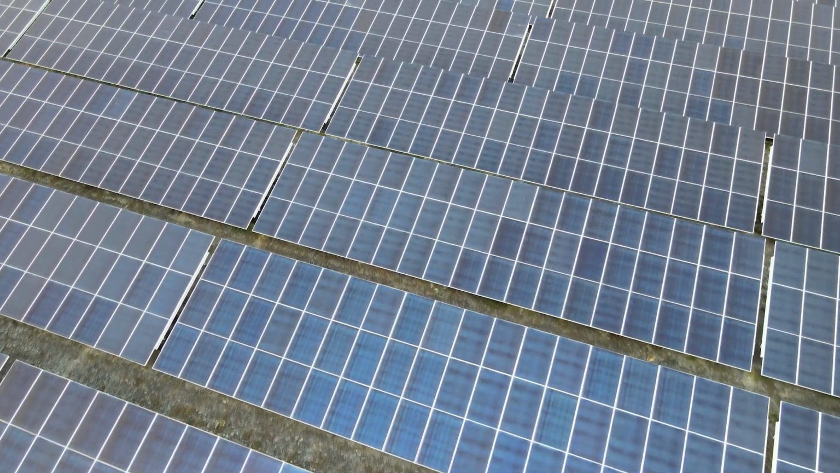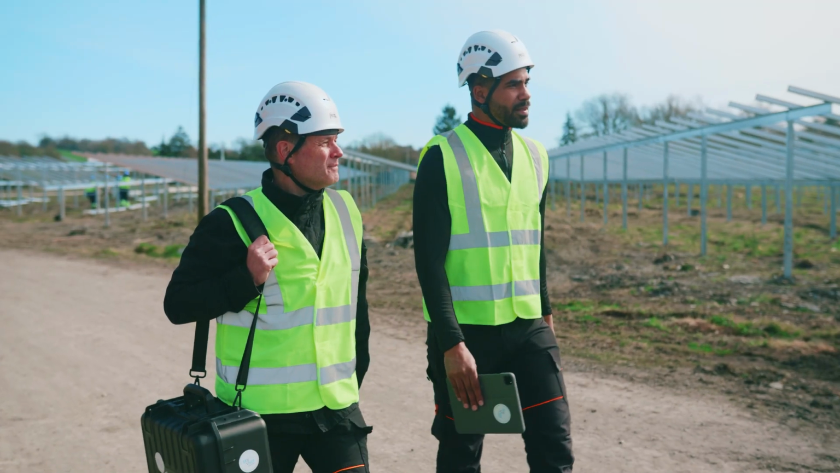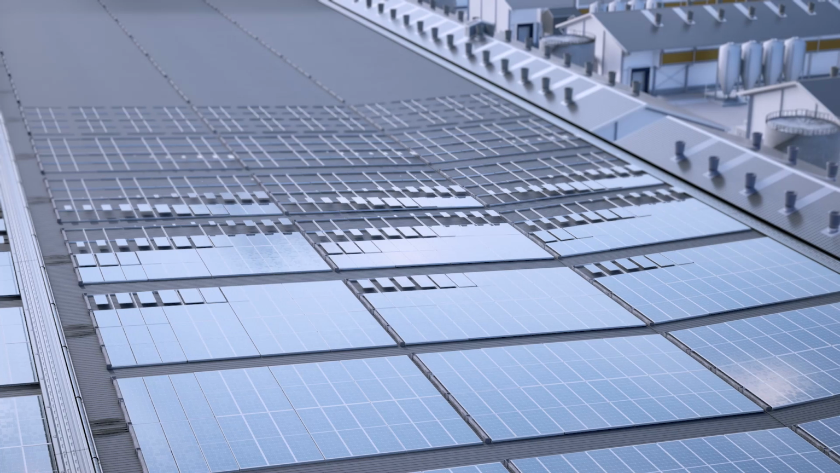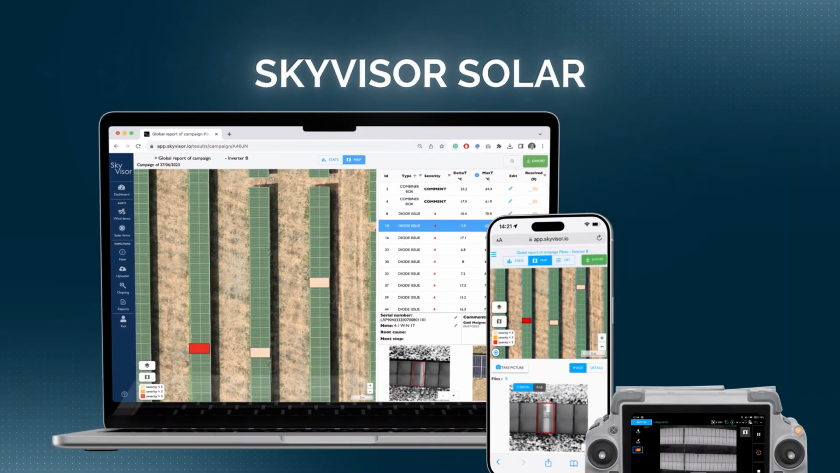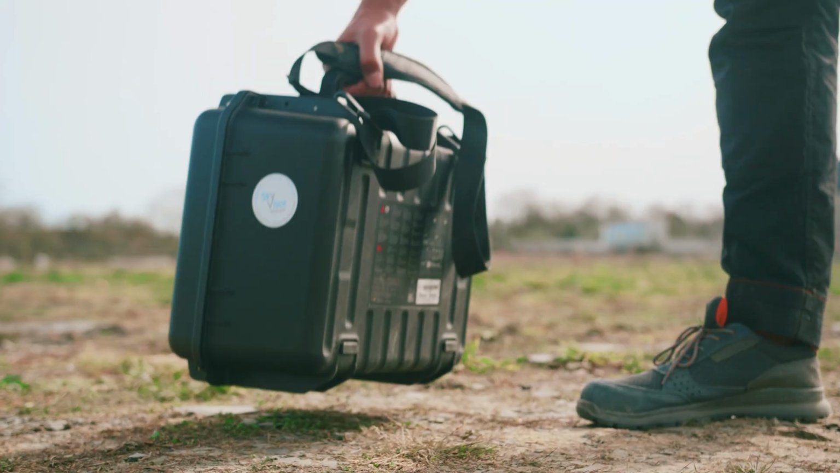Solar power has revolutionized the energy world. With tighter O&M budgets and lower tariffs, every megawatt counts more than ever. Whether you manage utility-scale or commercial sites, SkyVisor Solar is the only all-in-one software built to maximize your solar production.